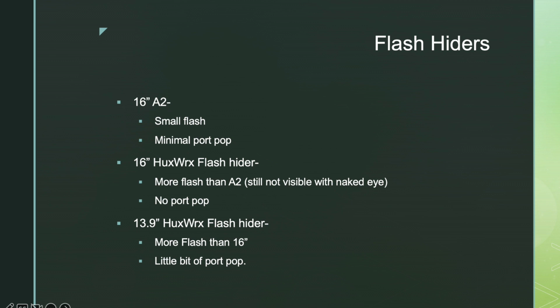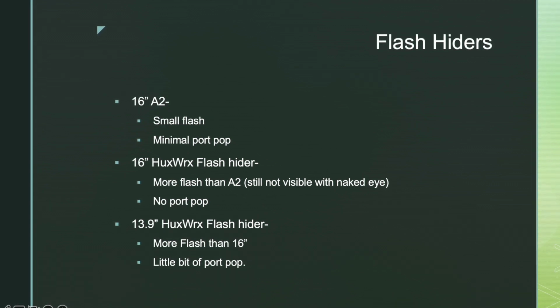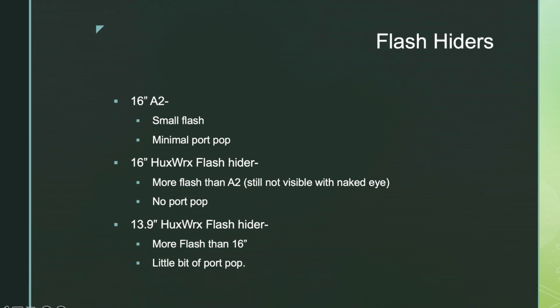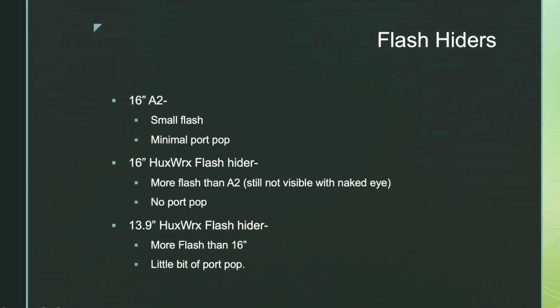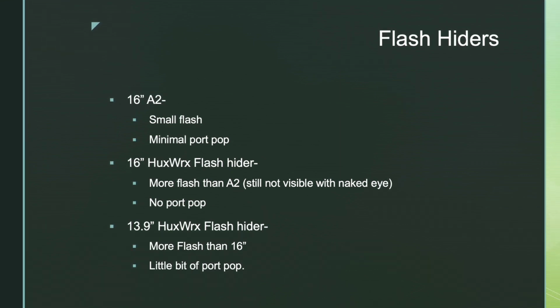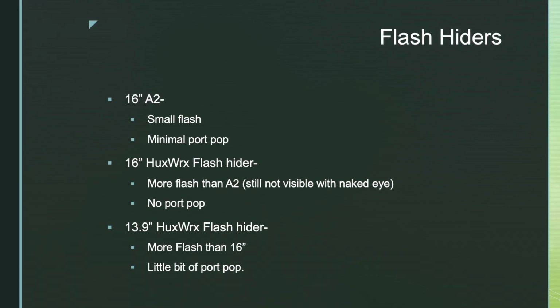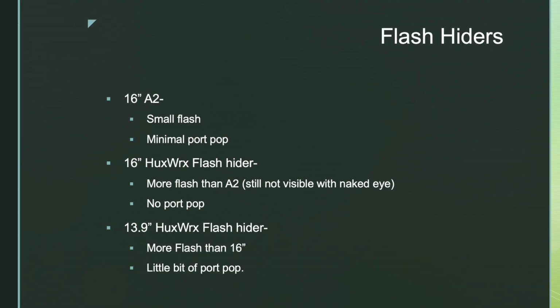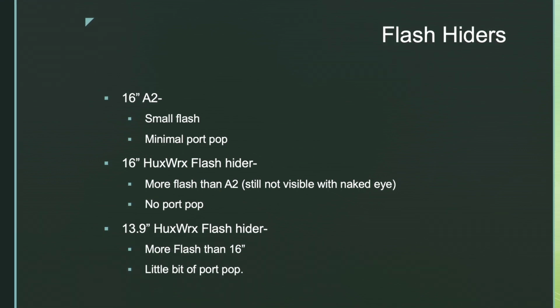The 16-inch with the Huxworks flash hider has definitely more visible flash than the A2 on NV, but yet still, like the A2, you may or may not be able to see it with the naked eye, and there's no port pop on this particular one. Granted, I was just throwing a lower on it, so it may not necessarily be tuned for it.